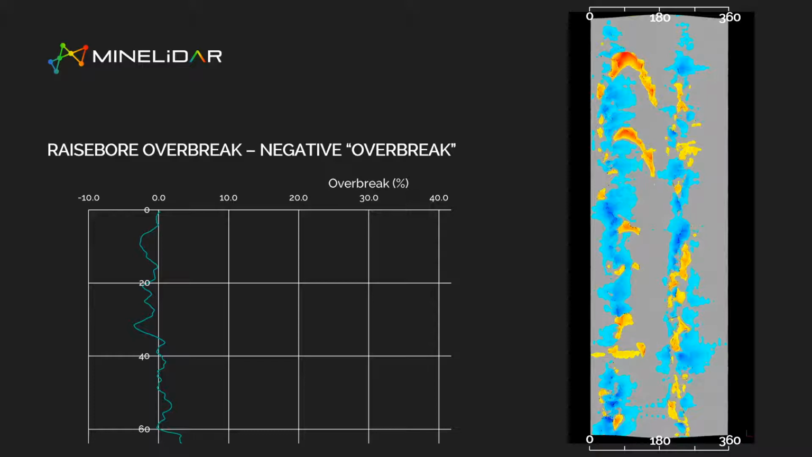This is an unrolled image of the rise, and you can see just the amount of areas that are under compression, perhaps started buckling, etc., but haven't actually fallen out, which is actually causing that negative value. It's fractions of a percent, 1% type number. It's pretty small, so not really a big issue in the grand scheme of things.